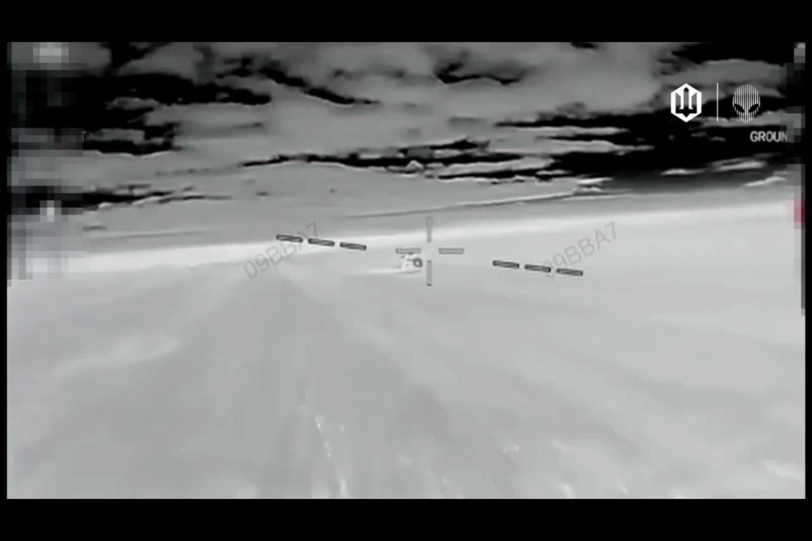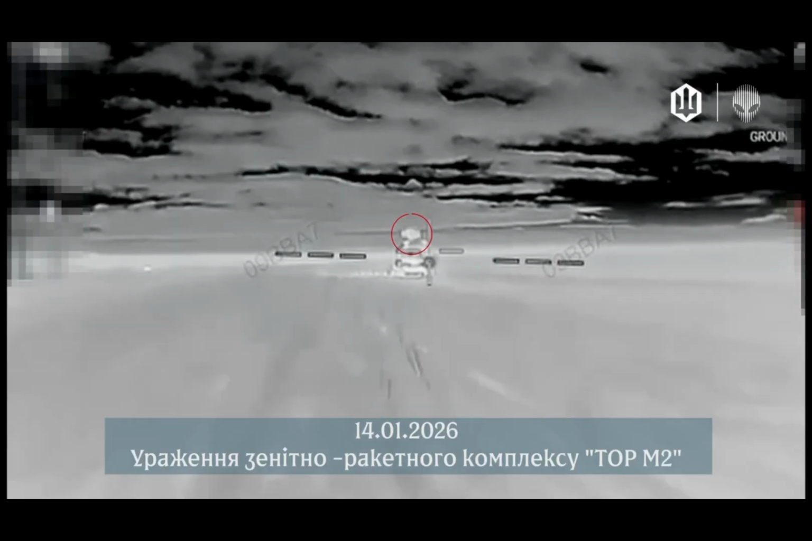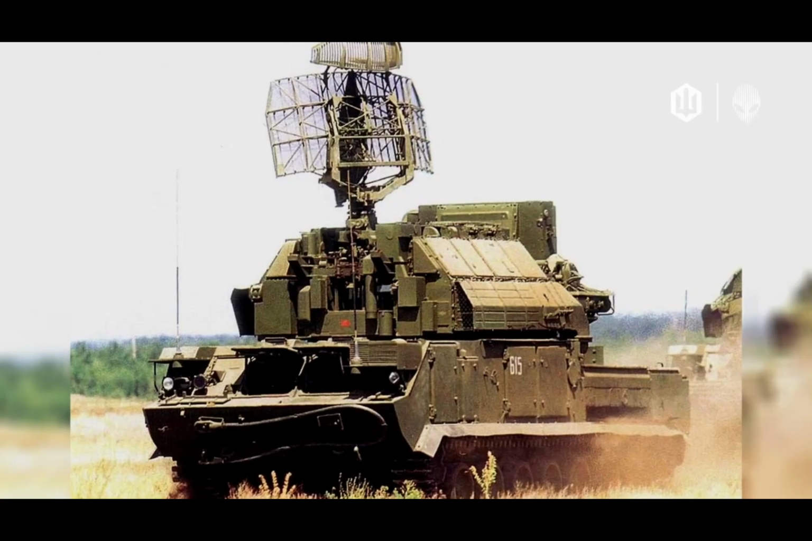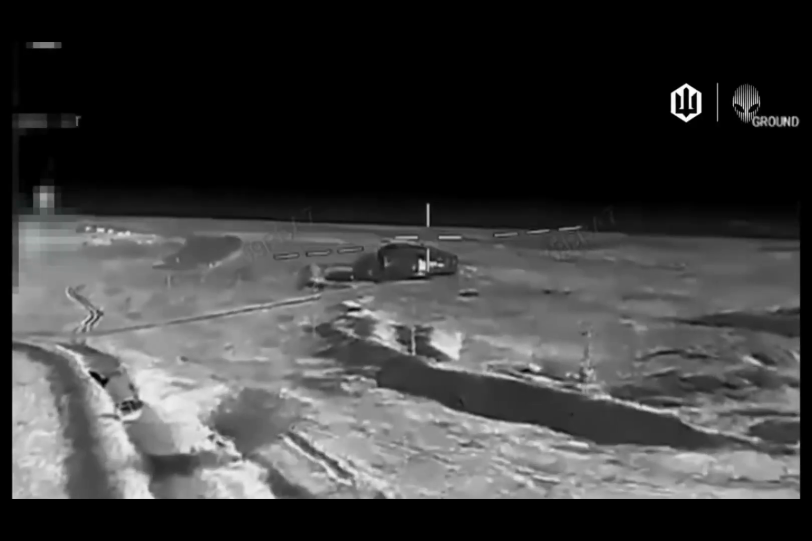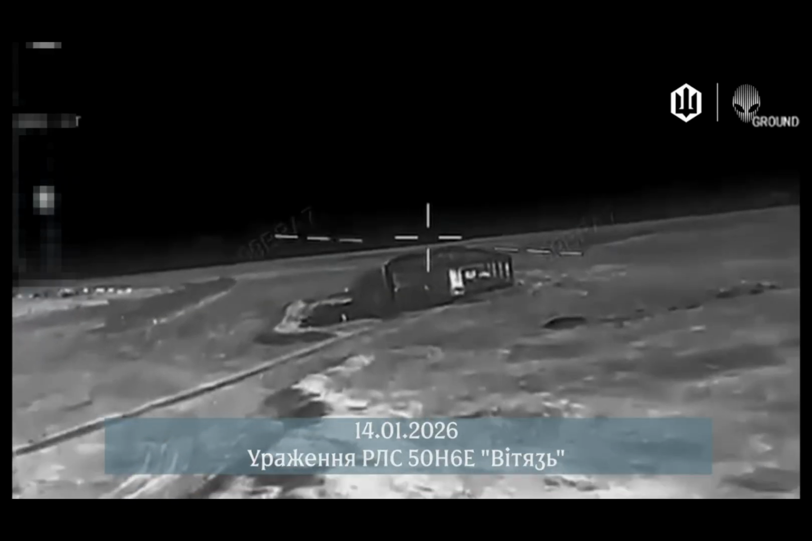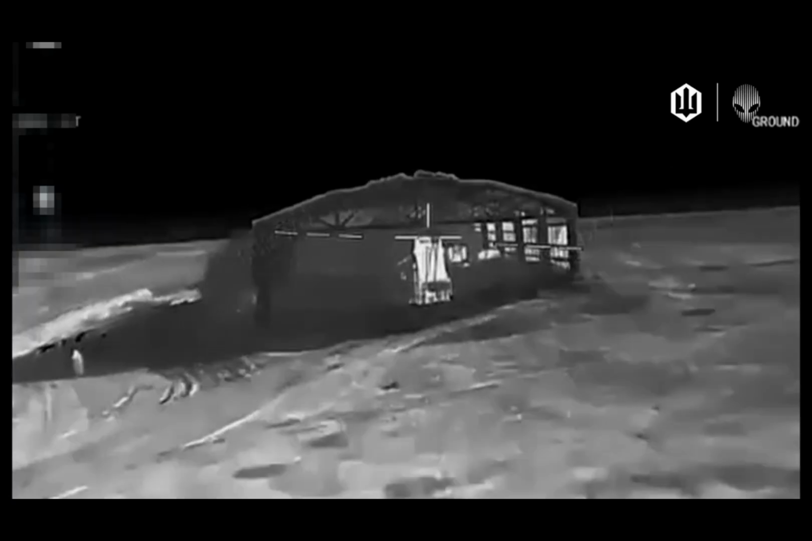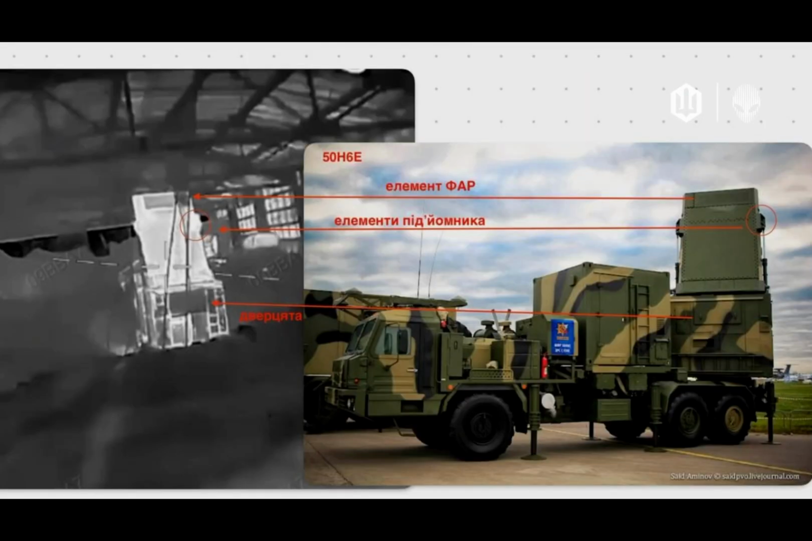You are looking at a Russian Tor M2 air defense system, valued at approximately $27 million. The cost of the drone is approximately $2,000. A significant cost disparity, wouldn't you agree? The next target is the 50N6E Vityaz radar system, estimated at around $70 million. According to available footage, it was reportedly disabled by a drone costing less than an old second-hand family car. Modern warfare continues to challenge traditional assumptions about cost and effectiveness.